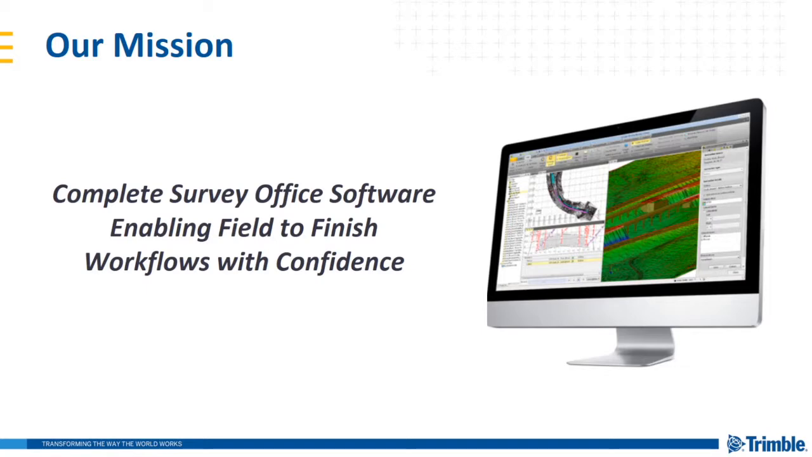Our mission for TBC is to be the complete survey office software, enabling field-to-finish workflows with confidence. This single statement guides us in our development and where we are now and where we want to be. If you follow TBC, get active in the TBC community, or attend a power hour or two, hopefully you see this message quite a bit moving forward. We really want TBC to be field to finish with confidence. That is our message.